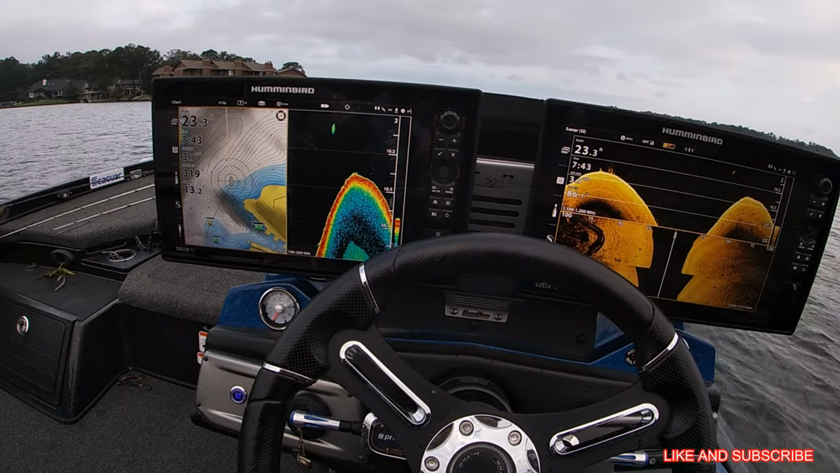So as I scan, I'm gonna go over this little ledge right here. I just came through it and saw a brush pile, so I'm gonna go back over it again. And I'm using my heading sensor to line me up with that waypoint. Also, I have range rings. That way I know how far away I am from that waypoint if I wanted to stop out in front of it and fish it.